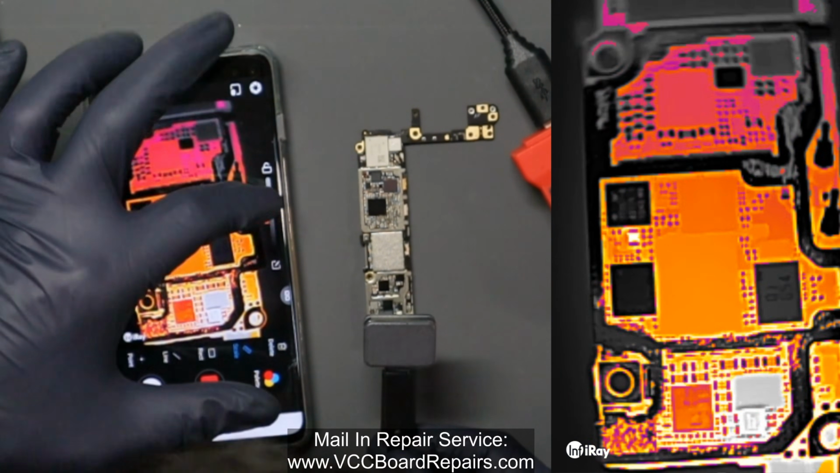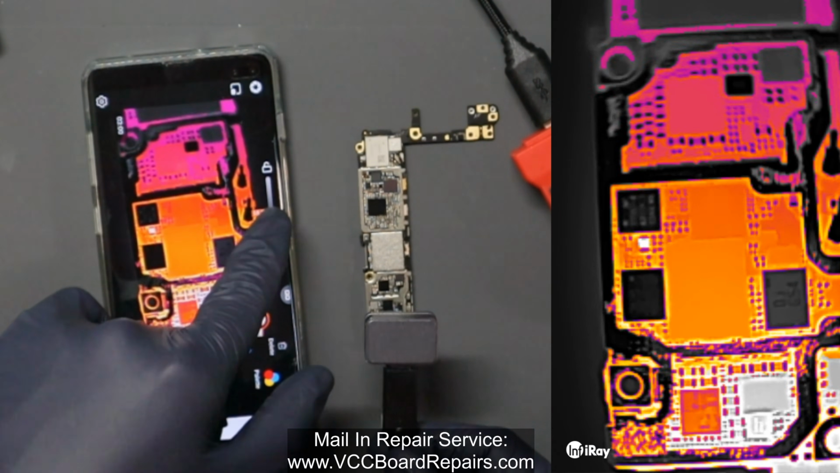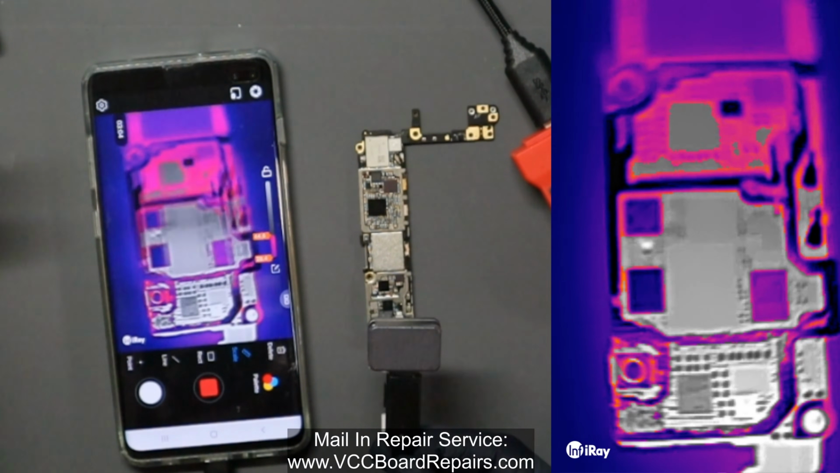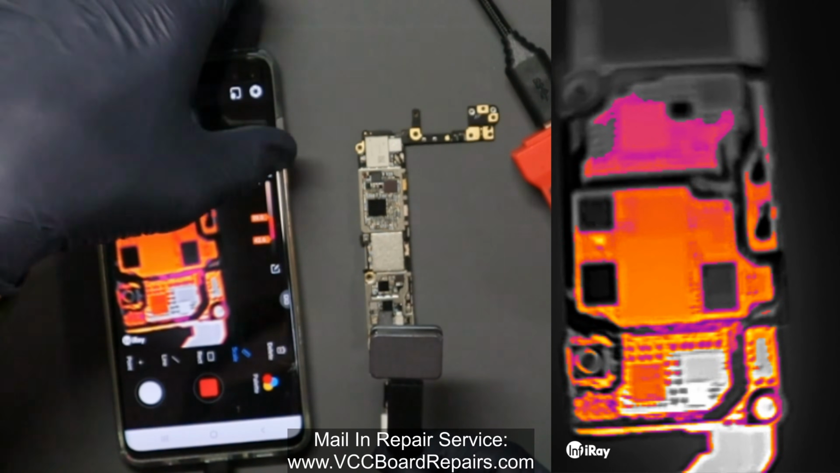All right, so you could slide the scale on the right and see if you could spot the short. I mean, it's not bad. For $300, I wouldn't be too upset over this.